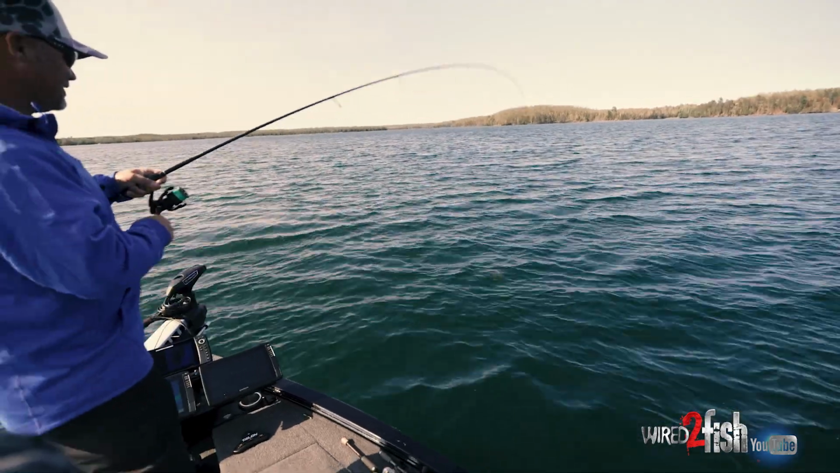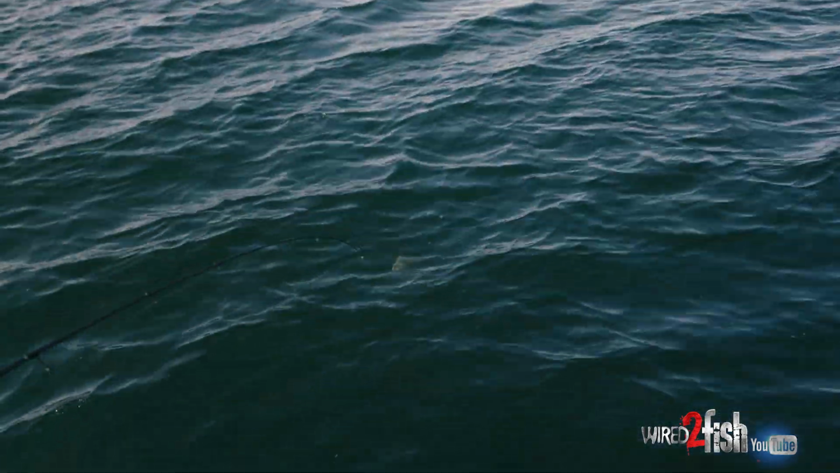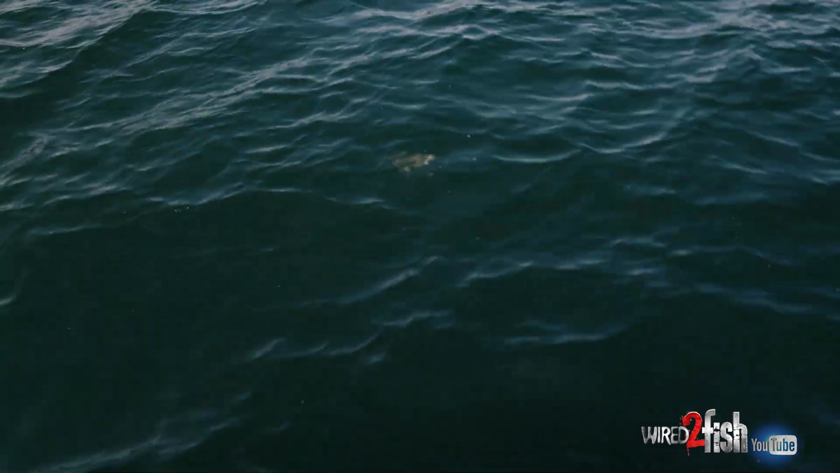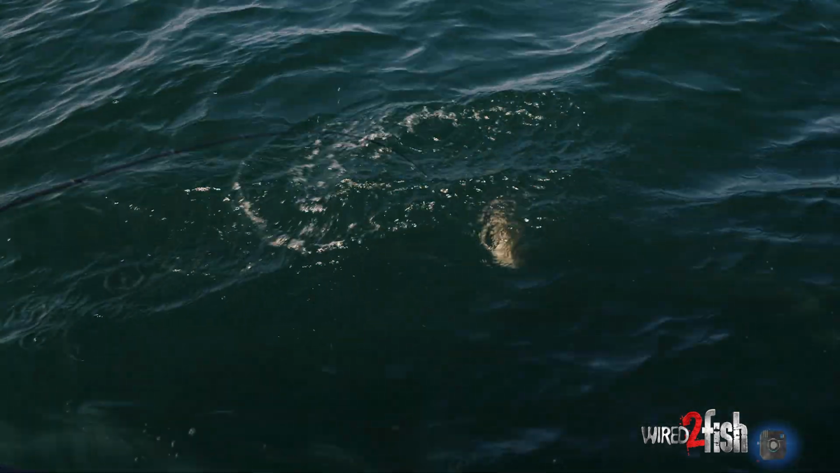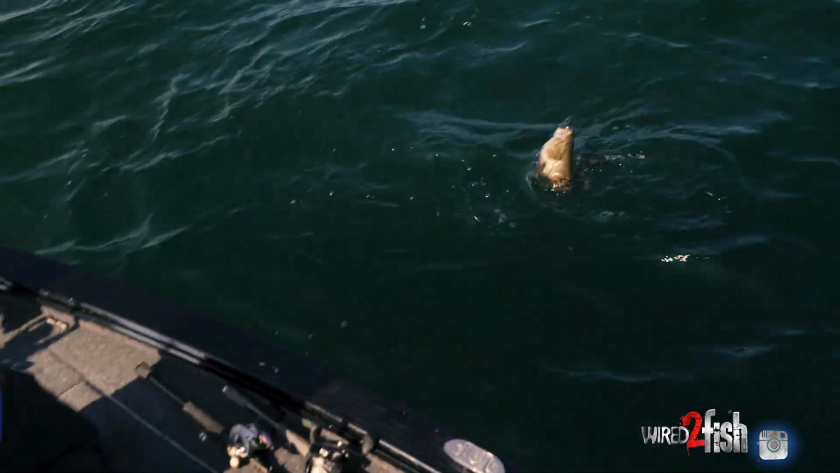Smallmouth are so much fun. Fishing like this is so much fun. This bait is just like weightless coming through the water, and they just go up and punch it. Look at him, he just spit out a little minnow right there, about the same size as the one he thought he was eating.